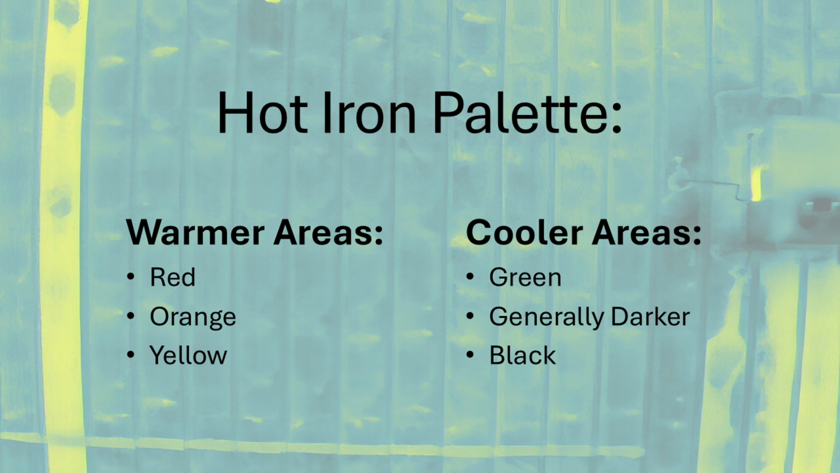Again, we're using the hot iron palette here. The warmer areas can indicate wet insulation beneath panels, trapped moisture in substrate, loss of R value, poor fastening or contact areas, air leakage from interior spaces, thermal bridging through structural members. Because metal transfers heat quickly, true wet insulation typically appears broader, more irregular, slower to cool in late afternoon.